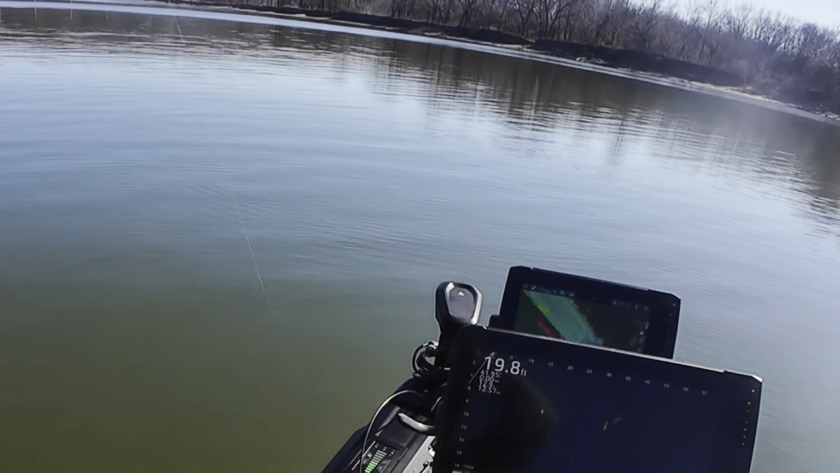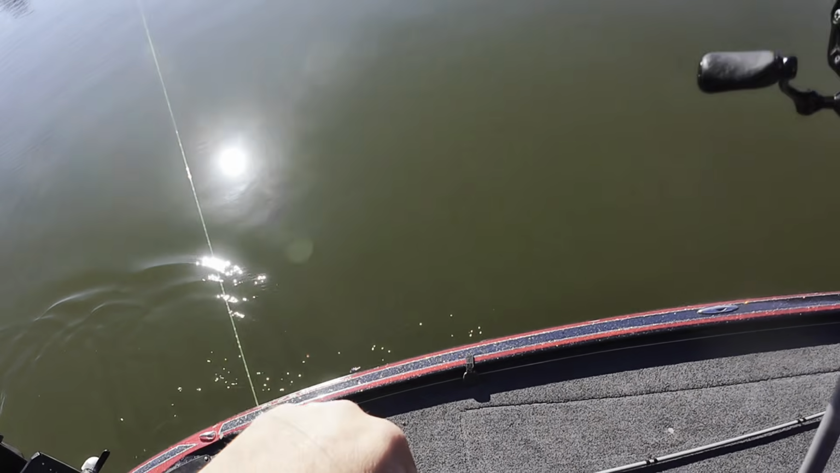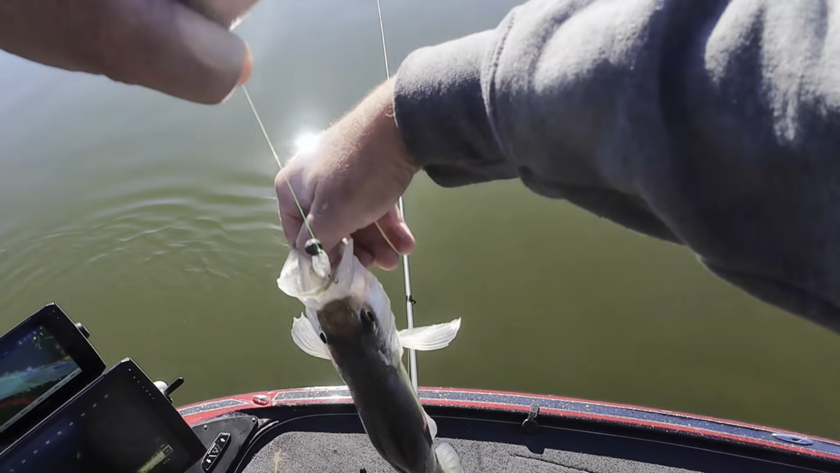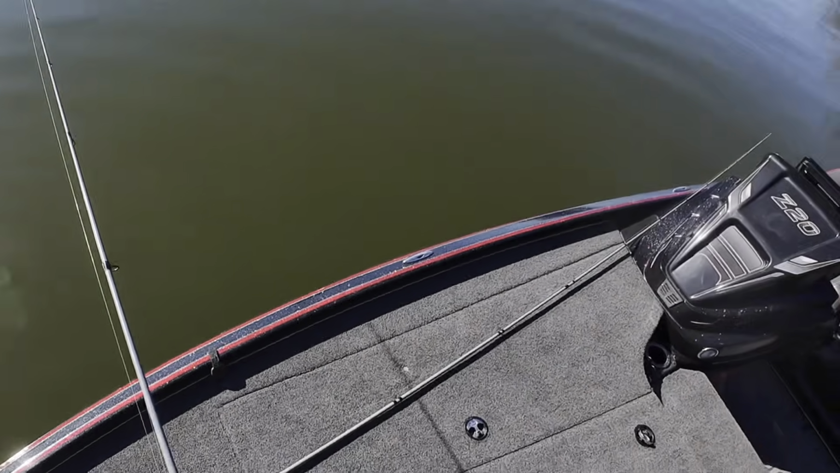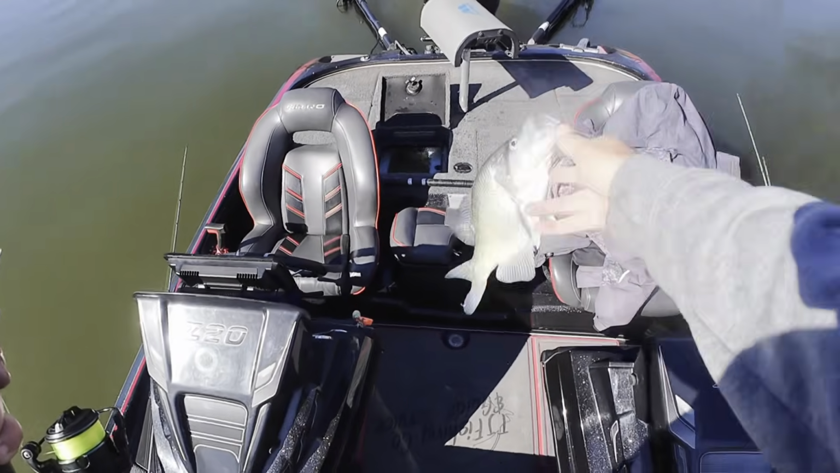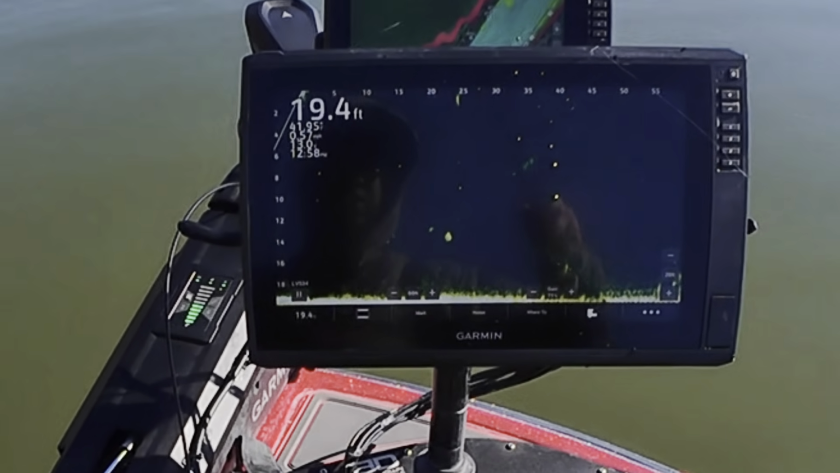Fish on. Got him. Oh yeah, come here. Another nice white, a little bigger than the last one. Sweet. Another one out here 25 foot.